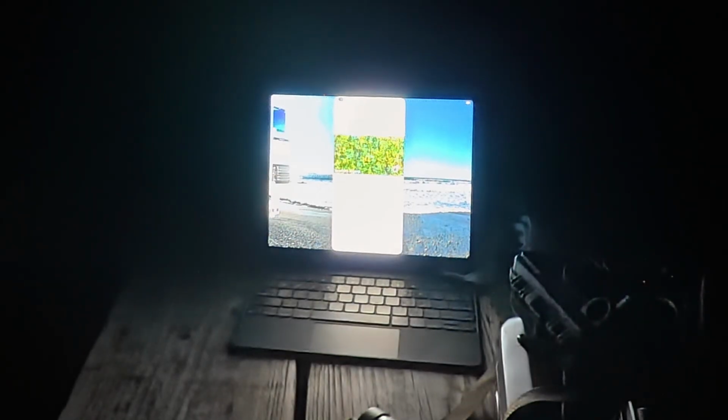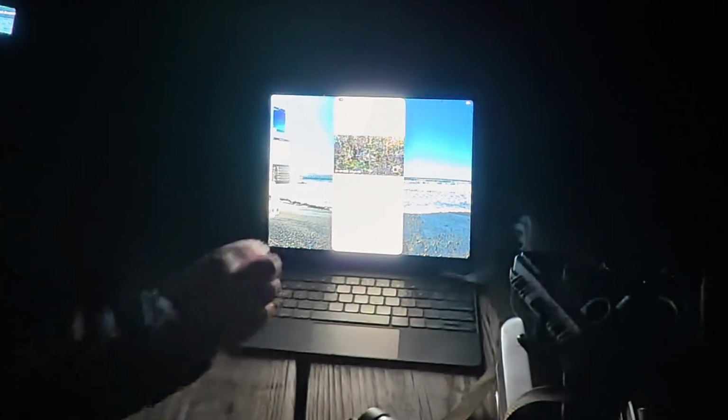So this is the Akaso, and I'm going to go on video and record. And so now we'll do a quick record, and I am just recording around the campsite, going back to the truck.